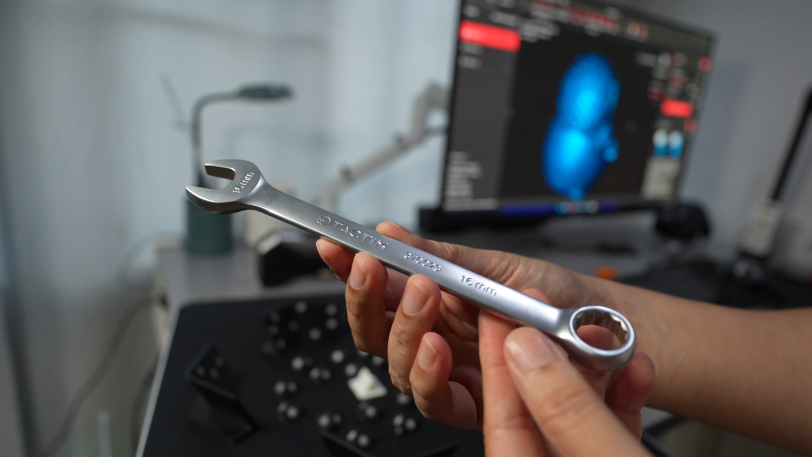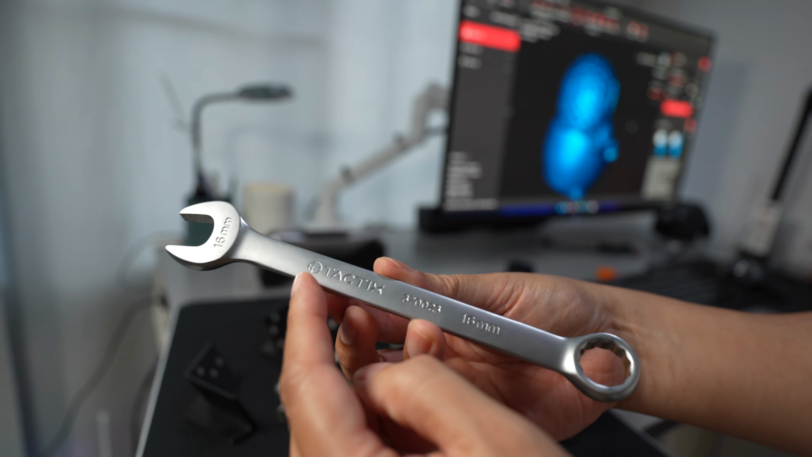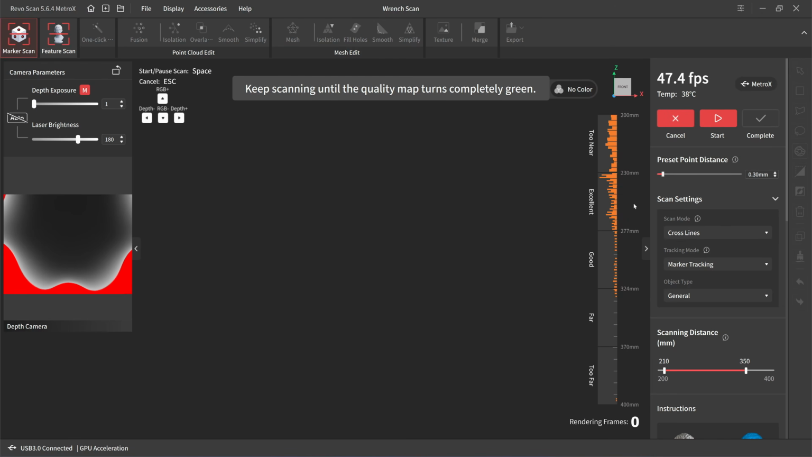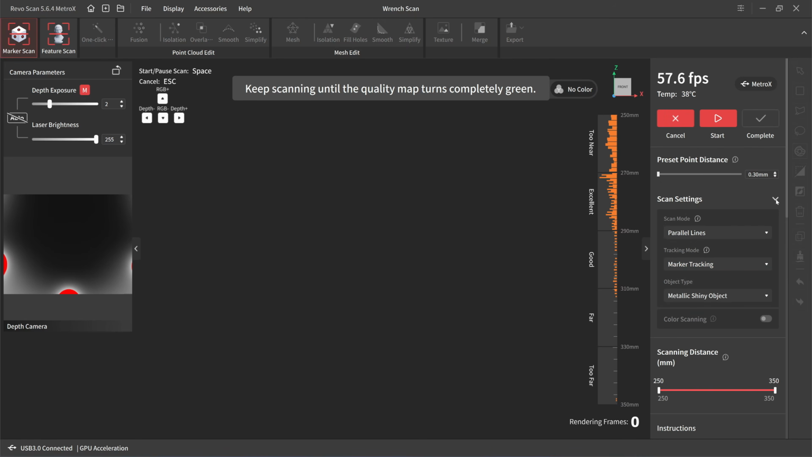The range number 16 has some embossed text here. Revopoint has this mode. I use parallel line, right? A metallic surface mode, which I will use to try out a metallic shiny object. If I choose a metallic and shiny object, the resolution will drop to 0.3 millimeter. 0.3 is too wide.